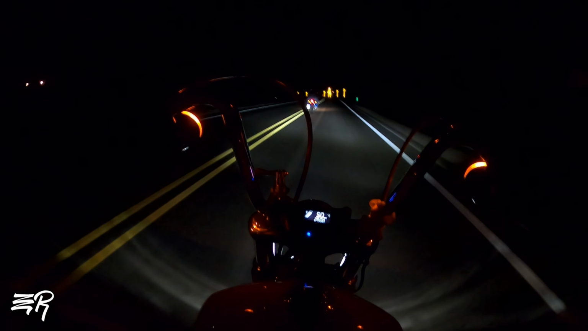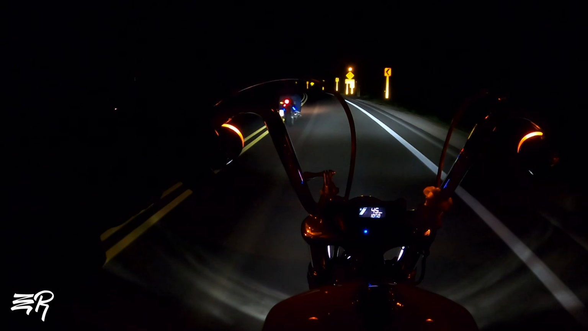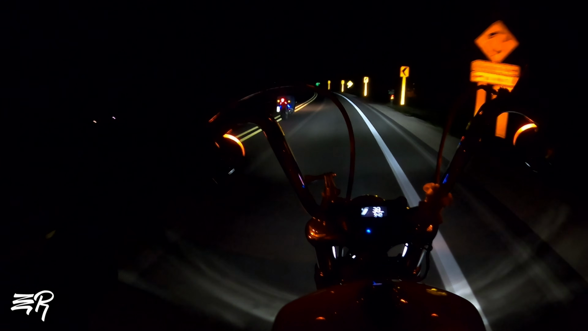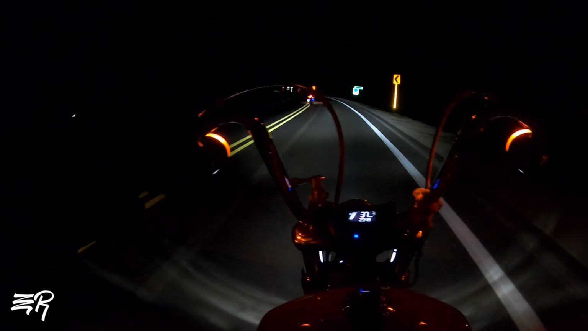I work mornings and afternoons, so primetime daylight riding is just about gone by the time I'm available to saddle up the bike, but in exchange for this, I get less traffic, less noise, there's more time where it's just truly empty roads and it's just really me and my bike.